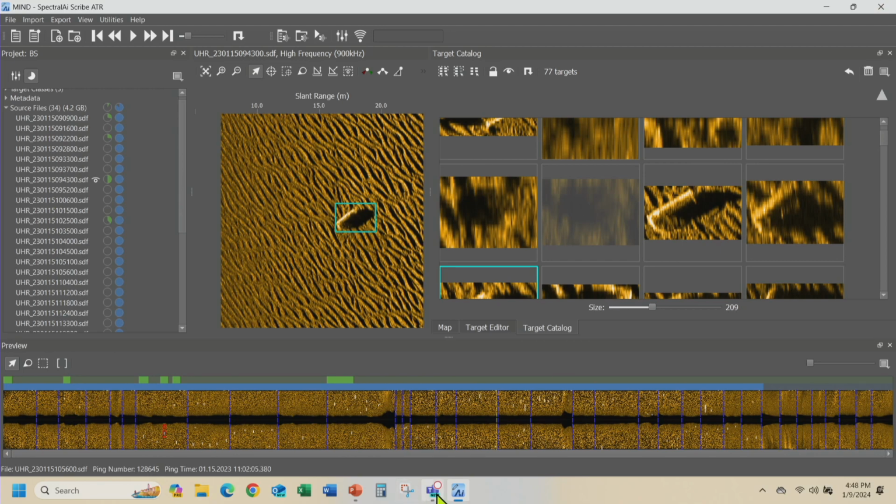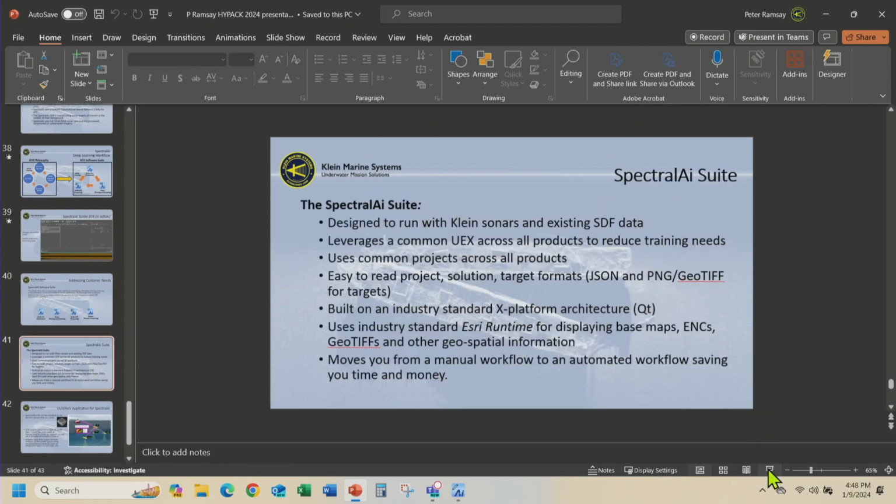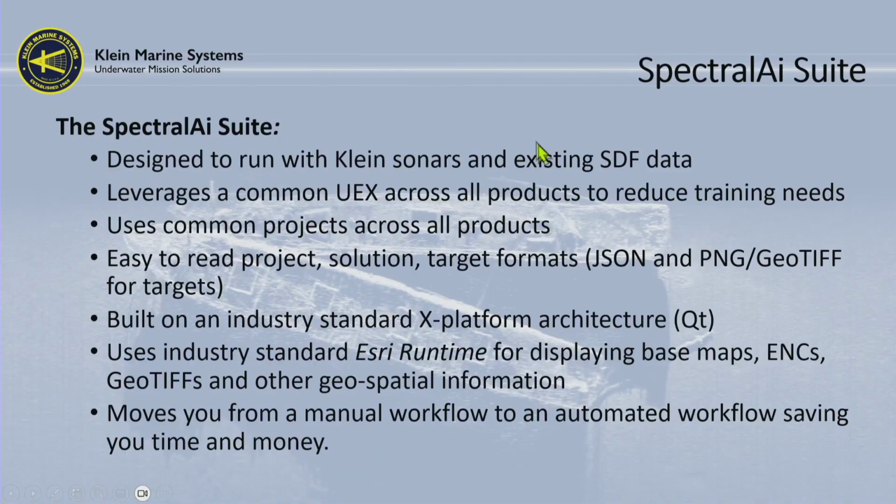And just to finish off, I think there's one or two more slides. Let me just show you those. So basically, it only works with, unfortunately, client data. So if you've got an Edgetech, tough luck. So it uses any historical data you have, and it's frequency independent. So if you have an old 3000 and you've got data, that's fine. We can work with that. Anything that client has recorded.